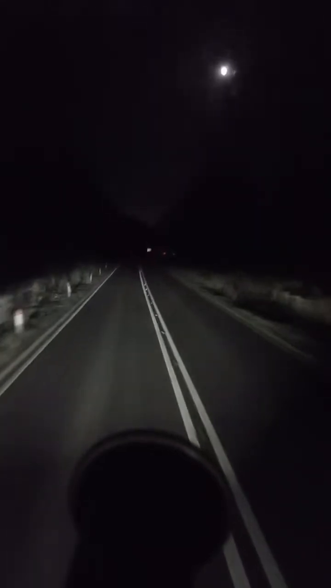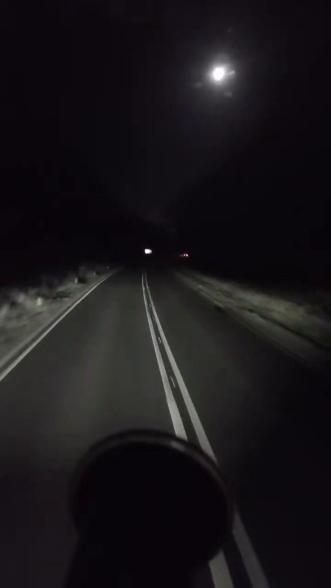So now the idea basically to drive at night is because there's not much traffic. This road is very busy. The idea is to be affected by less traffic and make sure that we cover some longer distance.